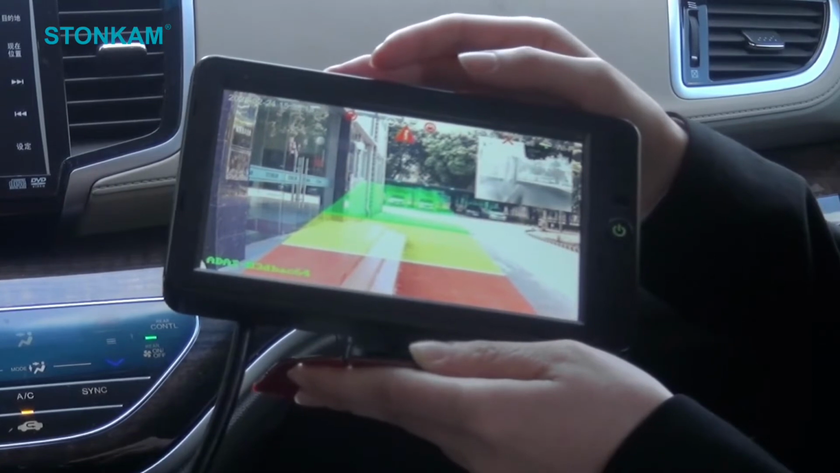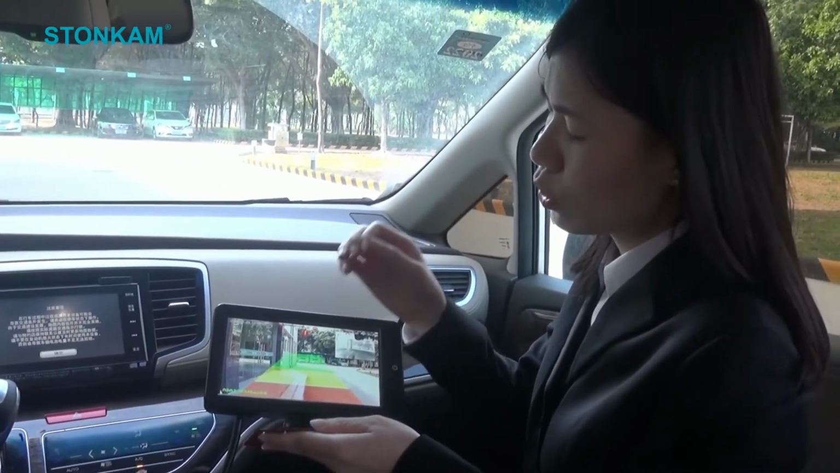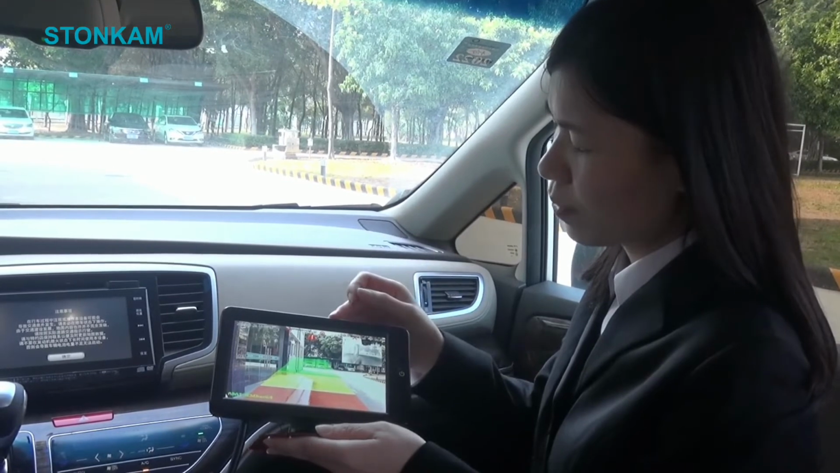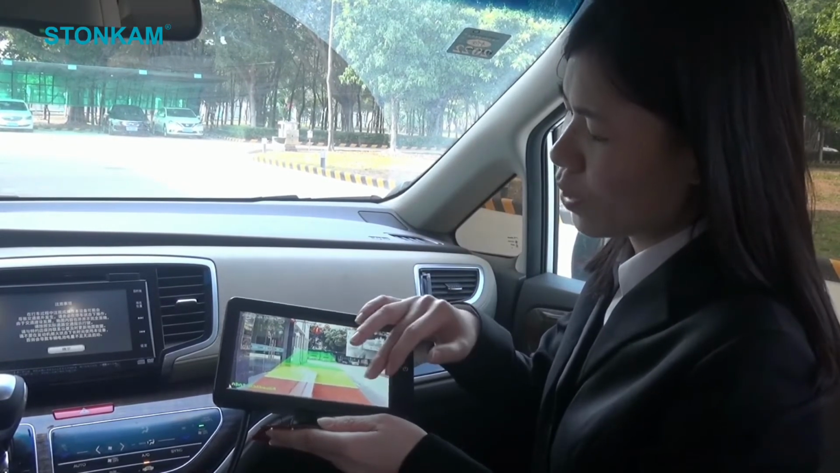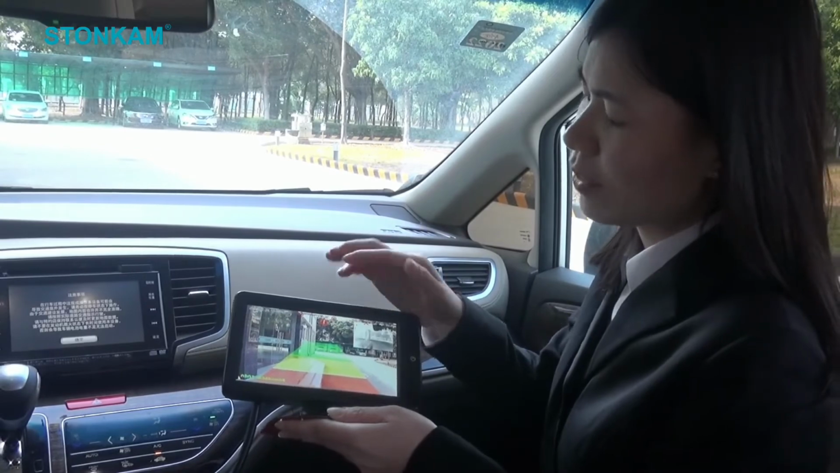Okay, so what's the detection range specifically? For the AI camera, the detection range is 0.5 to 30 meters, and for the infrared camera, its detection range is 0.5 to 50 meters. And the detection range of the AI camera can be divided into three parts, as you can see: red, yellow, and green. They indicate extreme danger, potential risk, and safety. Okay, so I guess that detection range can be suitable for most of the large vehicles.